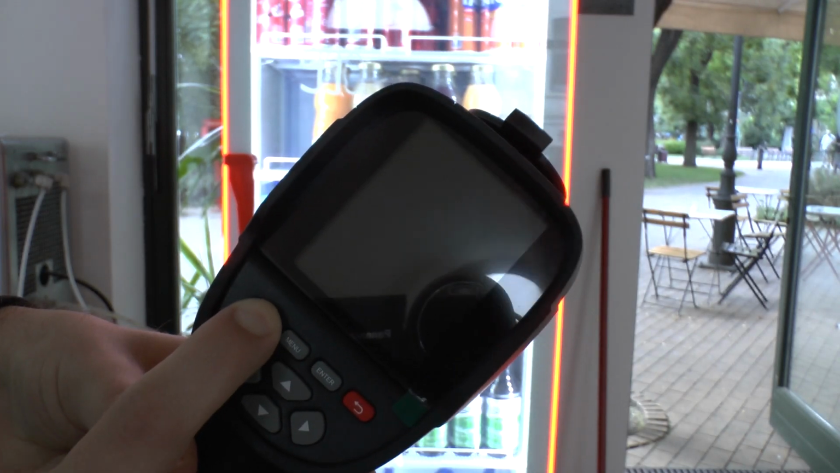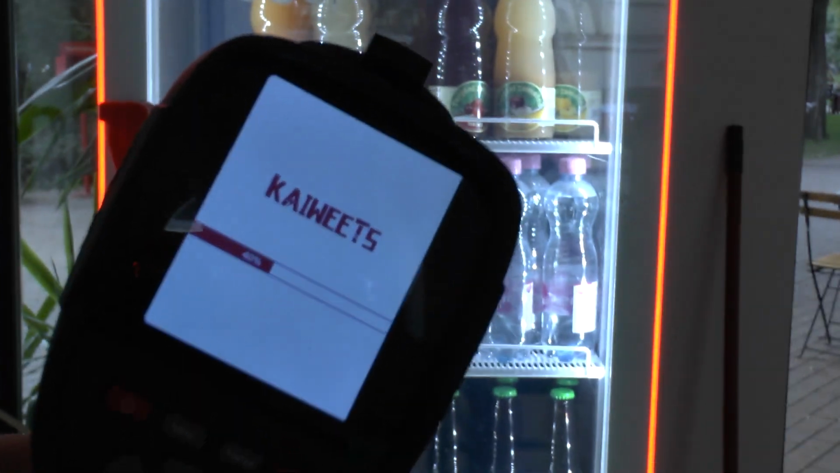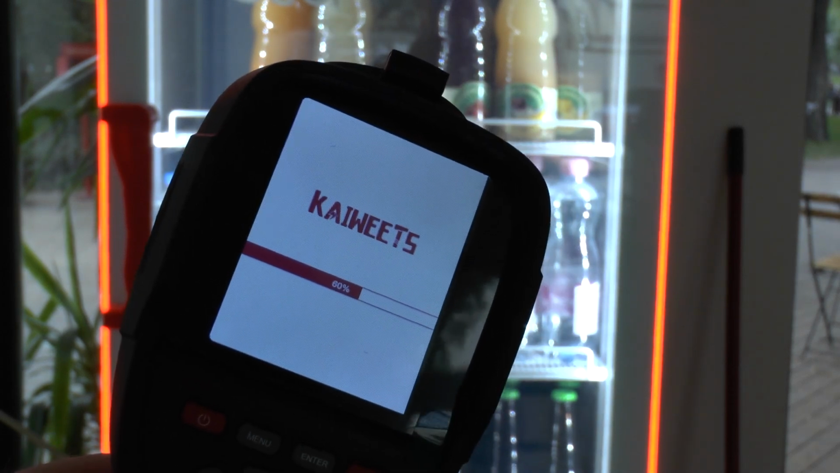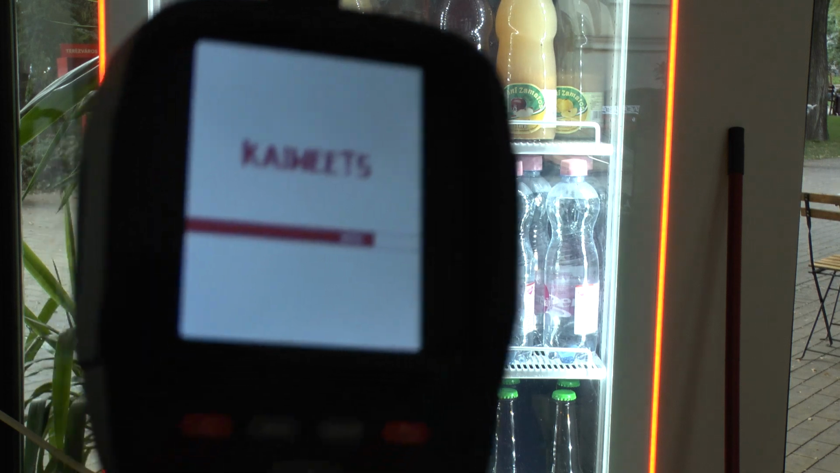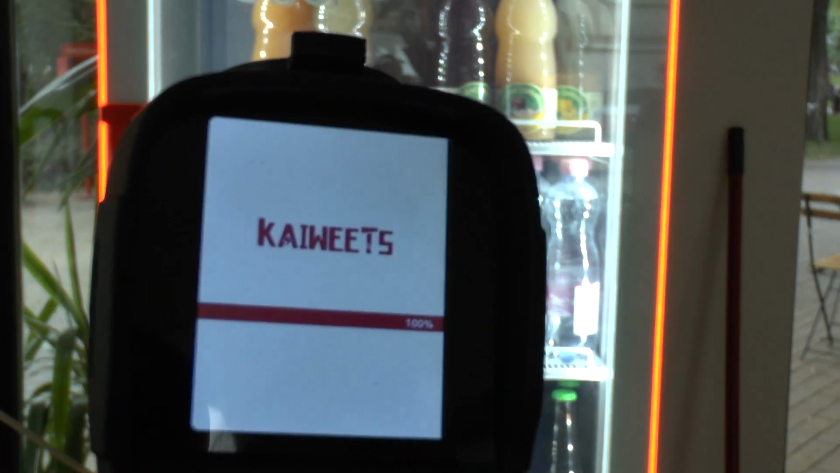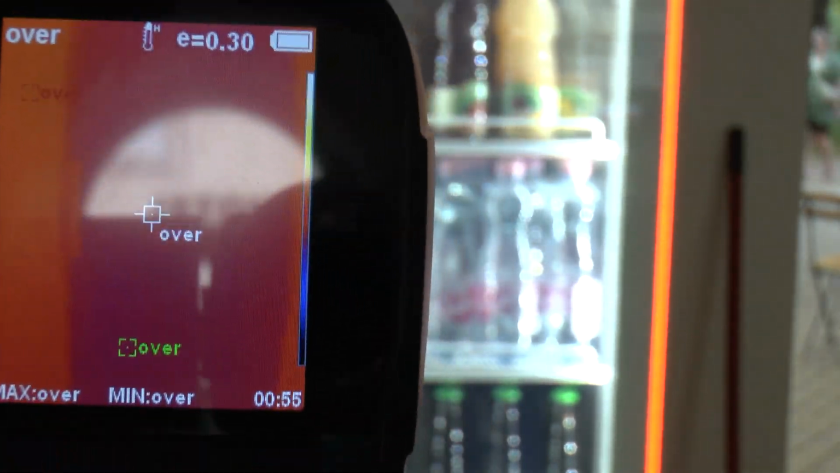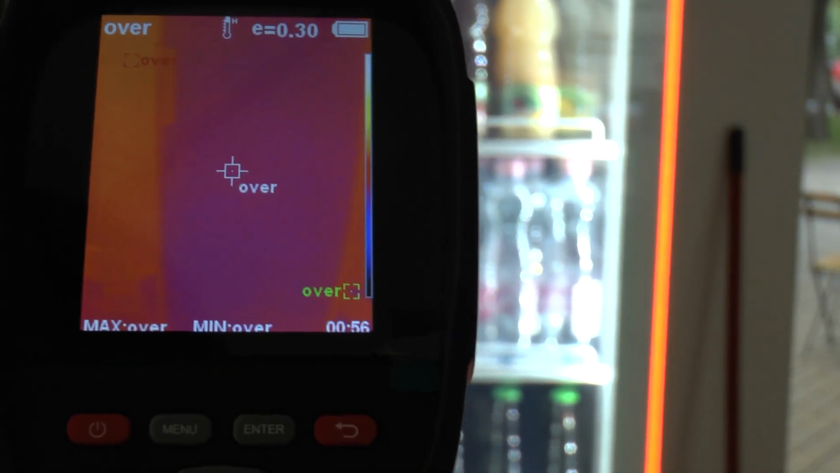We push the power button here, and now it starts up, and we see the camera is starting up for us, slowly but surely. And yes, I'm intentionally outside of the house today because we are going to be testing it with some real life objects. And we see that the camera starts up, and here we see a bunch of warnings which say over.